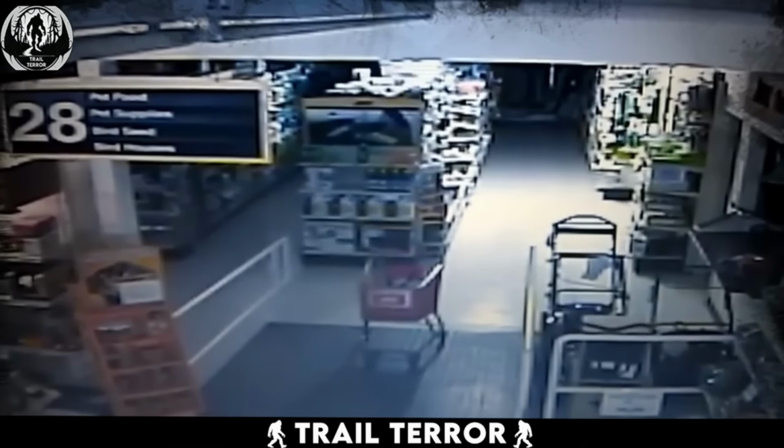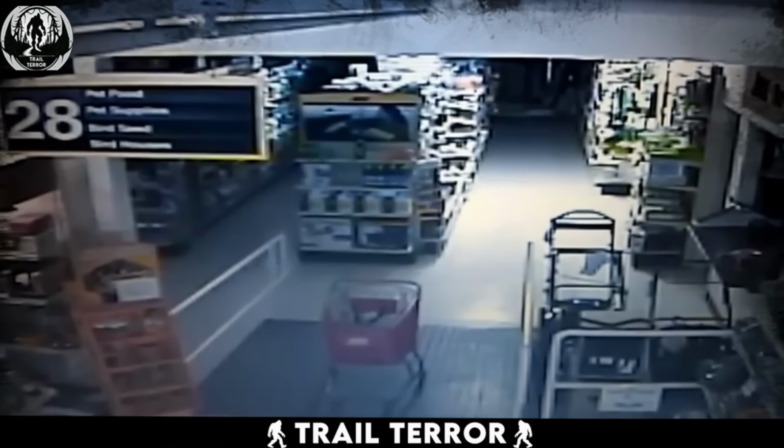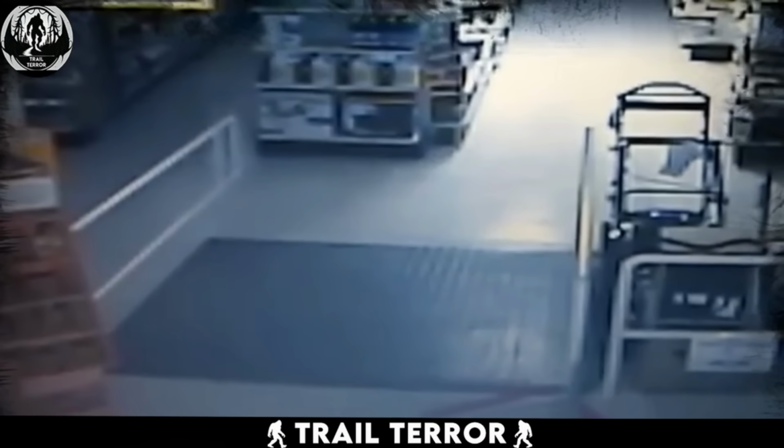The absence of any visible person or force behind the cart's movement raises questions and speculation. Could this be the work of a ghost? The idea might seem far-fetched, but the peculiar and deliberate movements of the shopping cart, captured in the stillness of the night, make me think of something supernatural.